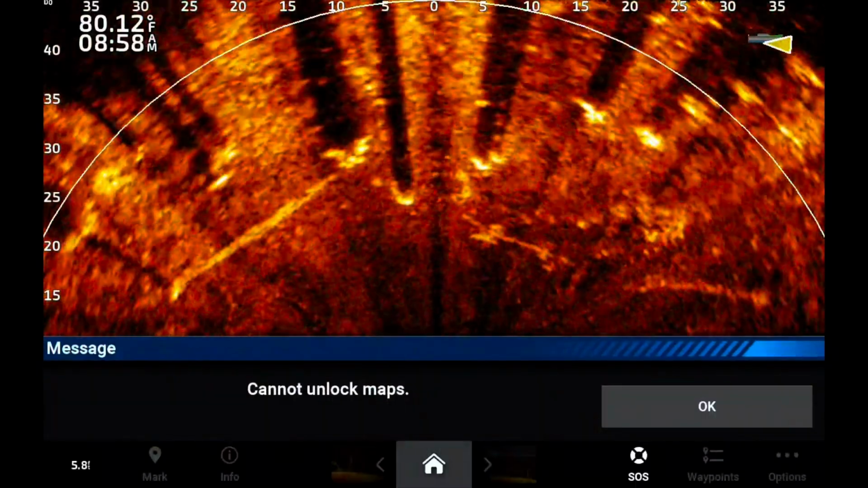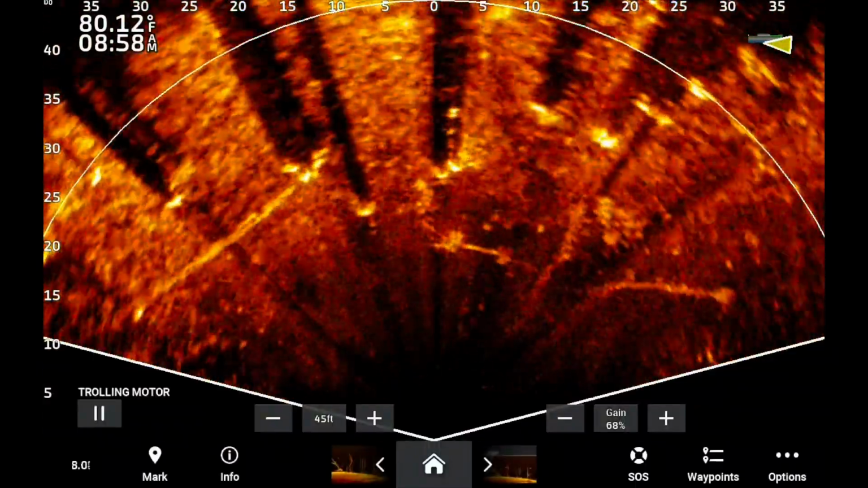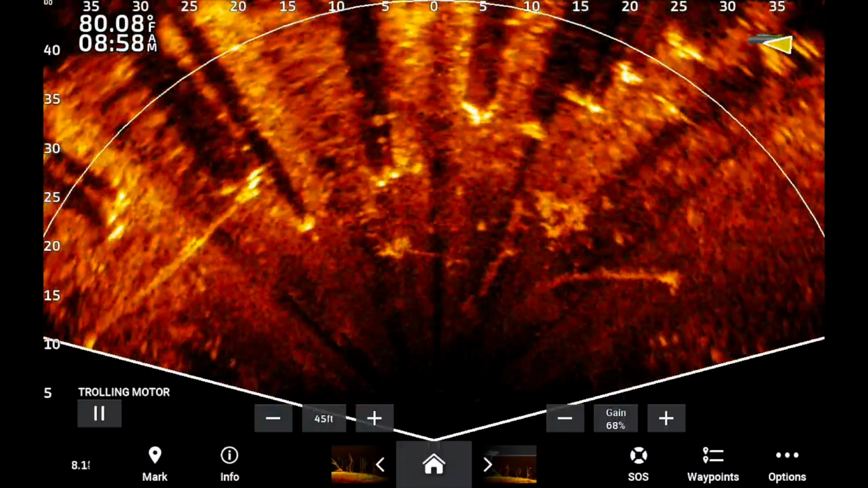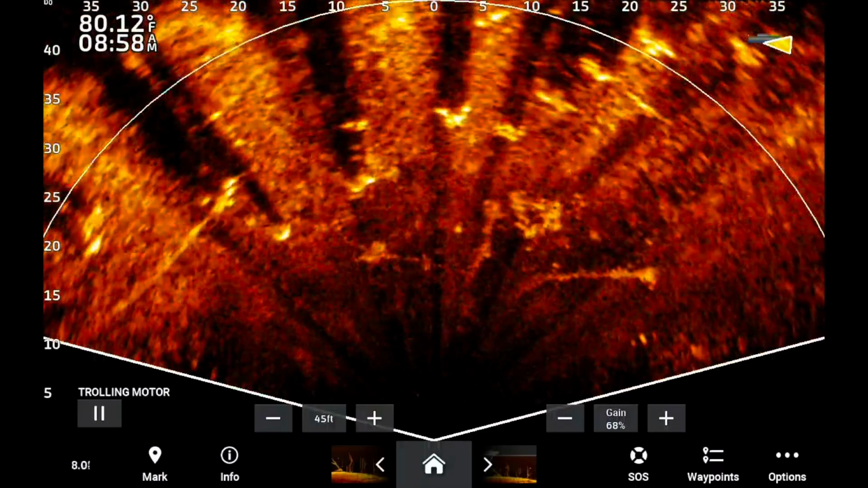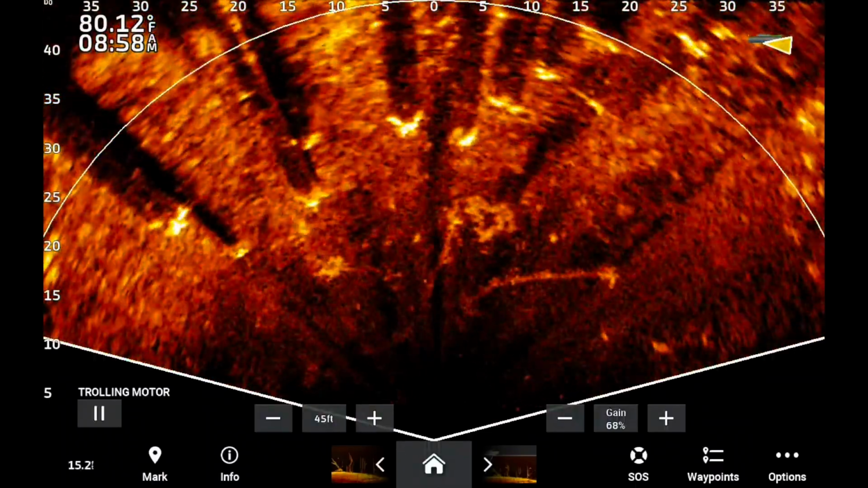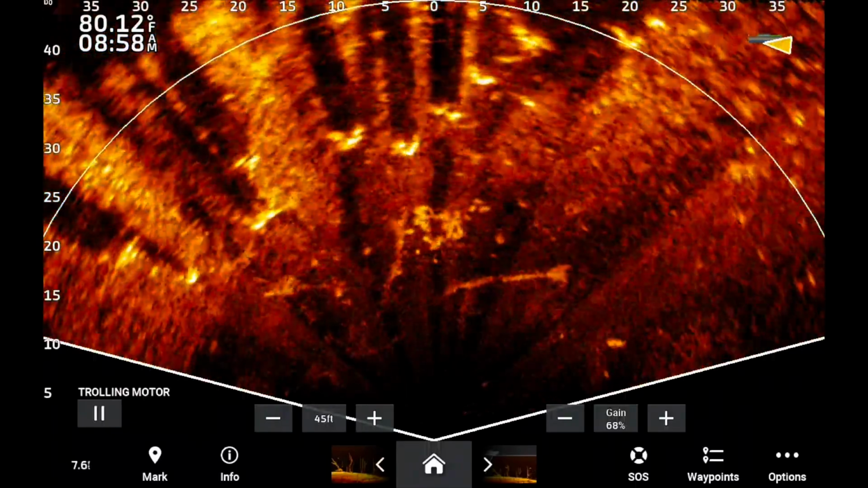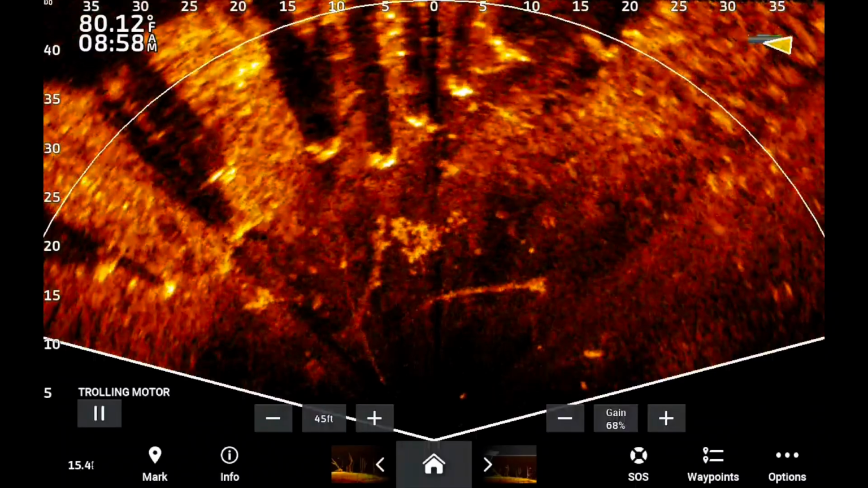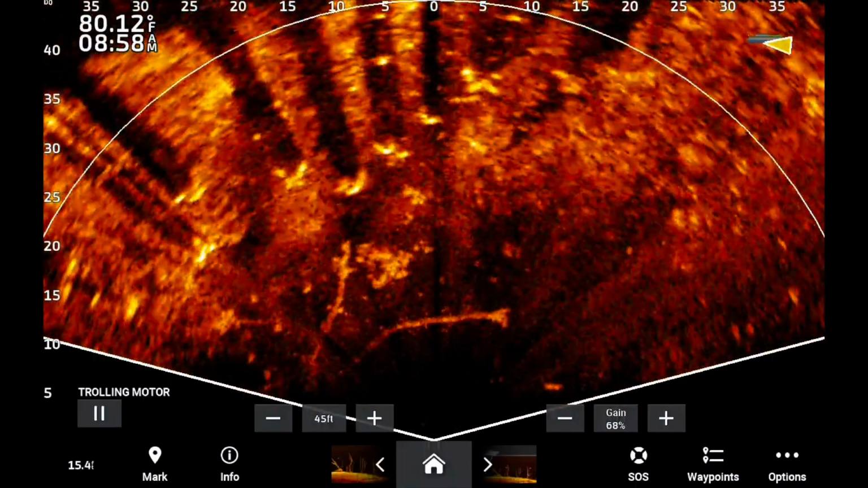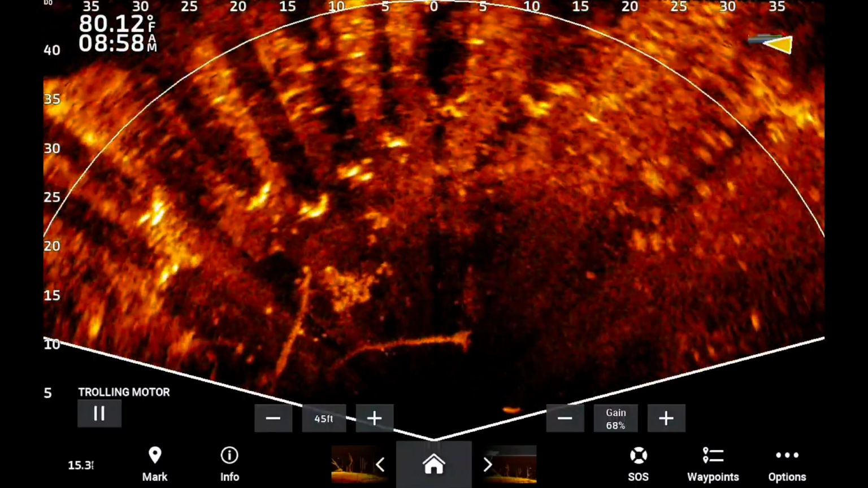Okay, guys, real quick, what you see is "cannot unlock maps." That pops up a lot when you don't have any maps purchased. But what I want to show you in this particular deal is, you see all these different cypress trees, and what you see in front of them looks like bait fish, but that is submerged patches of grass. And you'll see the one right at the zero, about 20 foot out. You see that hole right in the middle of it. That's what I was concentrating on, finding these submerged patches of grass with holes inside of them.